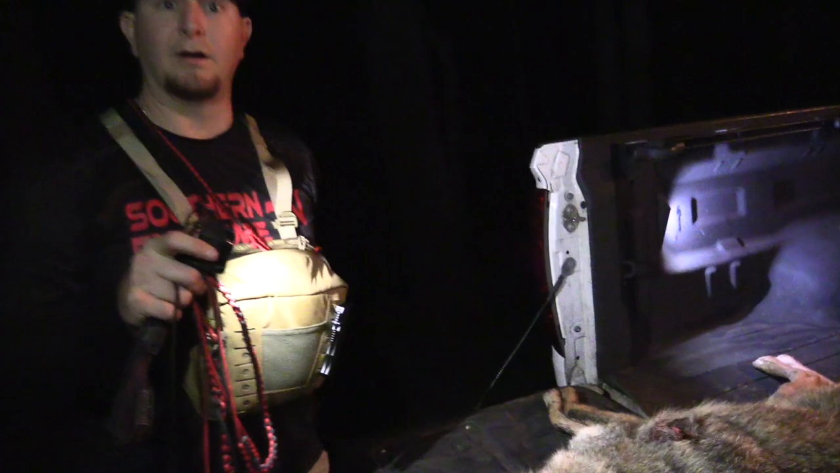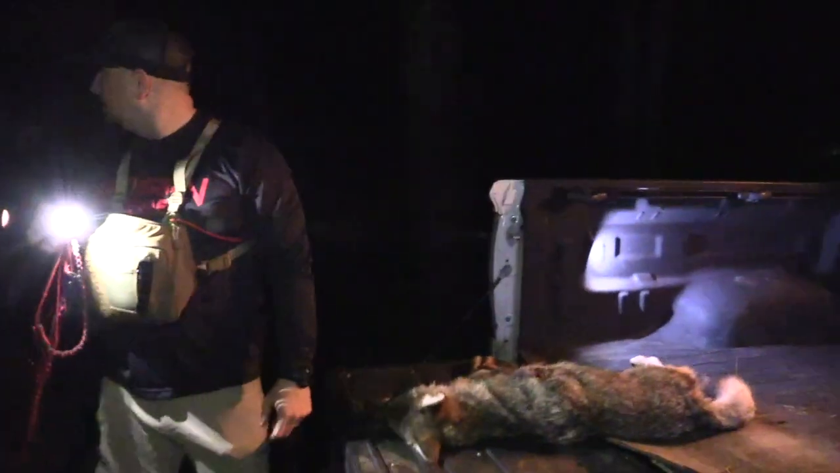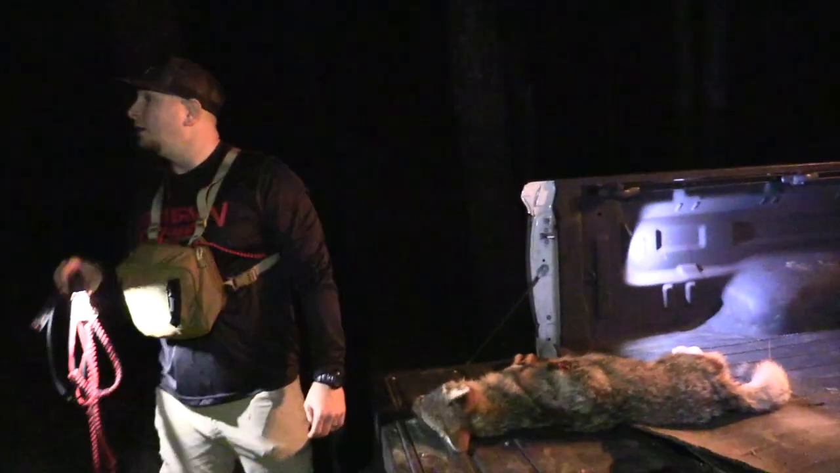Coyotes howling right there like crazy. This place is eat up with them this year. I have to get back over here soon.